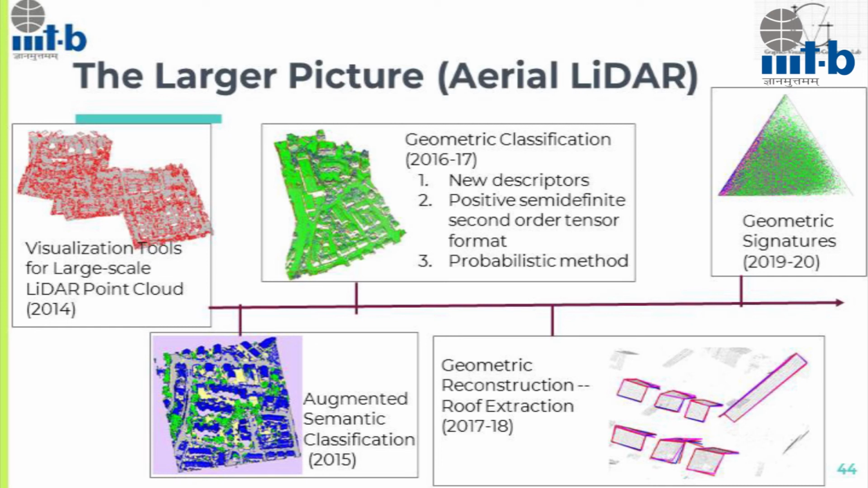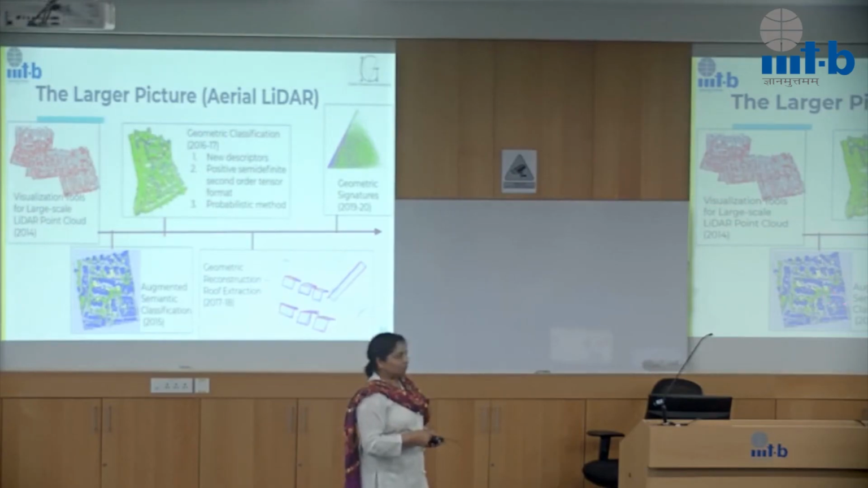And this is sort of the work that we have done so far. So we first started out with just building visualization tools, and we quickly figured out we can actually do a lot of analysis in the area of classification itself. So in 2015 is when we presented a work on augmented semantic classification in ACM SIGSPATIAL. Then in the Dagstuhl workshop, we presented a work on geometric classification where we talked of tensor fields representation of the descriptors and all of that and the probabilistic method.